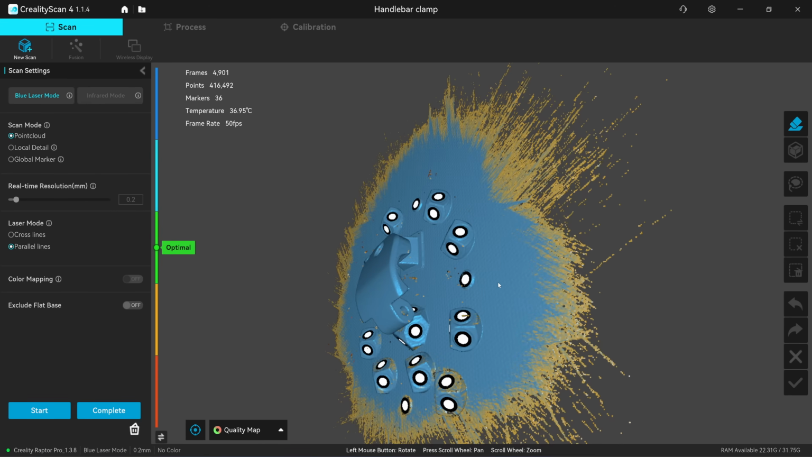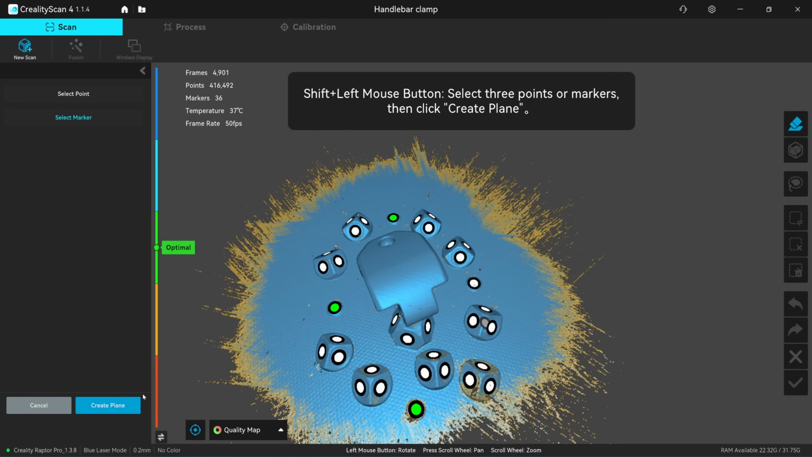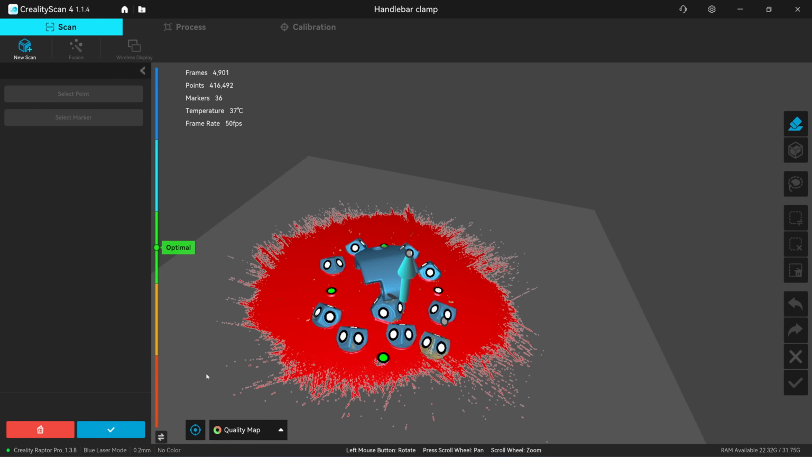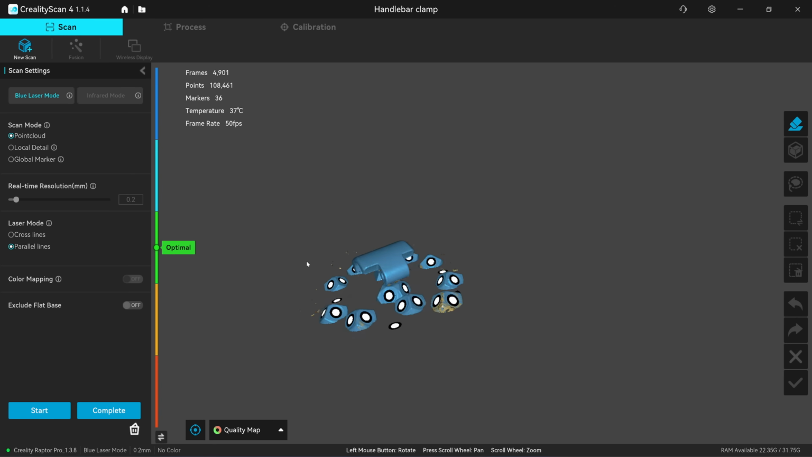Okay, next I'm going to pick 3 points: hold the shift key and click on the 3 points of the flat markers that I placed on the turntable, and I click on create a plane. So the red color will be erased. Click on the check mark here. So now we save some time and don't have to manually remove the turntable.